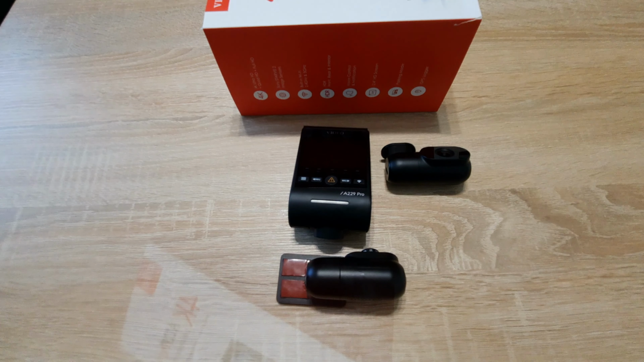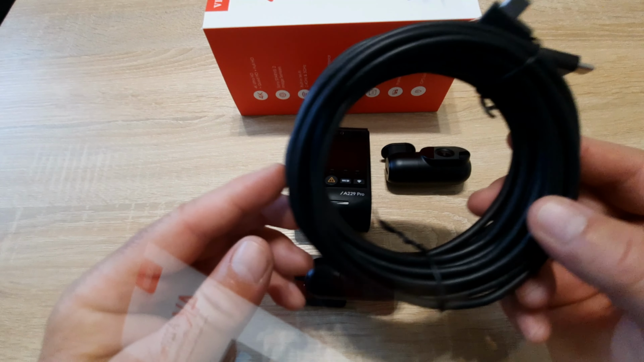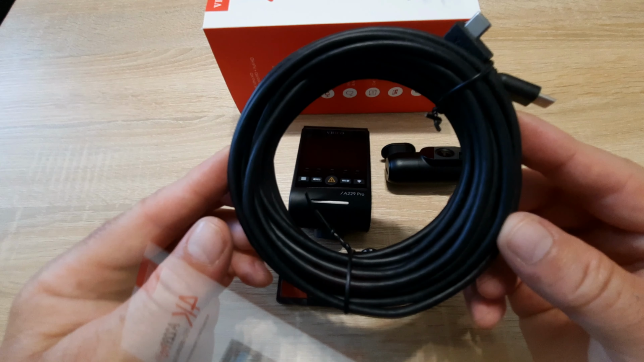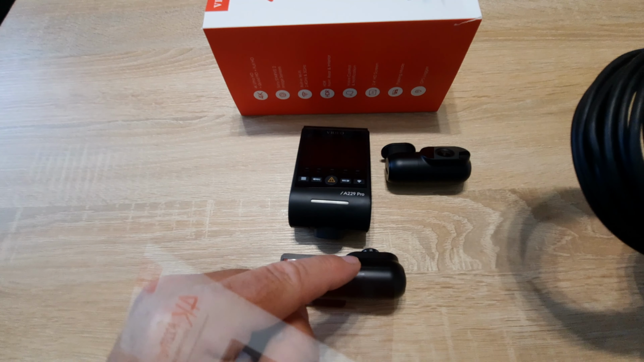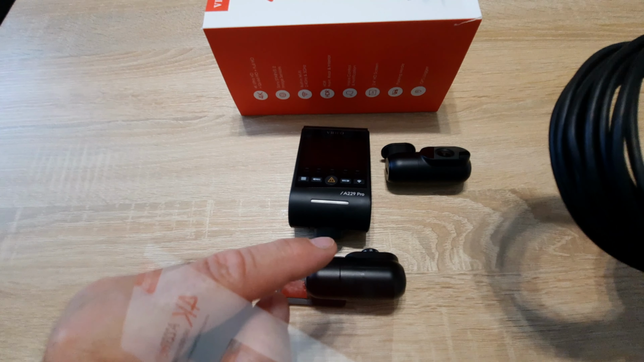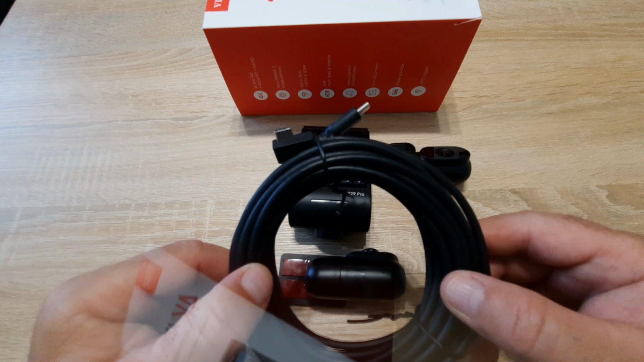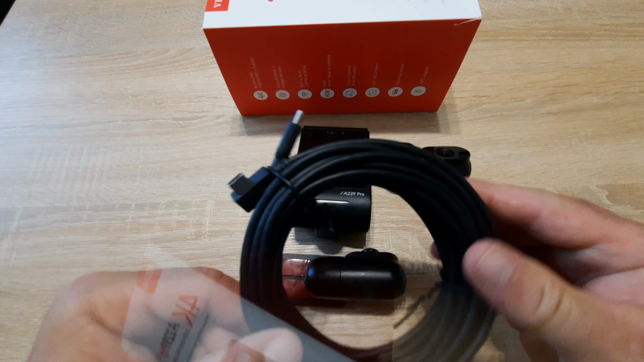Of course, the cable for the rear camera is very long, it is a 6 meter cable, and it was complicated to make this test. By the way, I modified this camera 3 months ago, so from the start of this year I have had the best dash camera in the world, not from 1 or 2 days. So I made many tests, hundreds of tests, and I know what I'm saying.